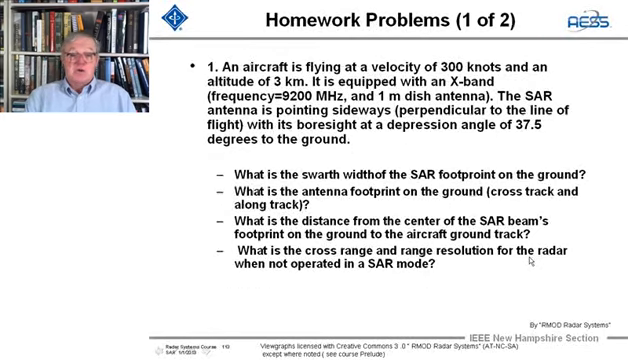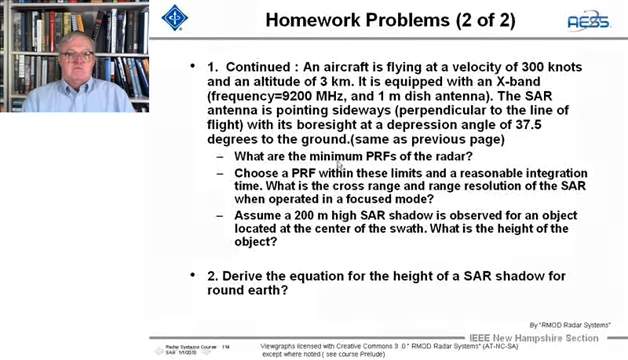Okay, now on to homework. The good news about this is that these are similar to the example problem that I went over in the lecture, in the first section, I believe, on swath widths, footprints, cross range and full range resolution on the ground. This is really the same setup of the problem, but with some more questions. And then derive the equation for the height of a SAR shadow for a round Earth.